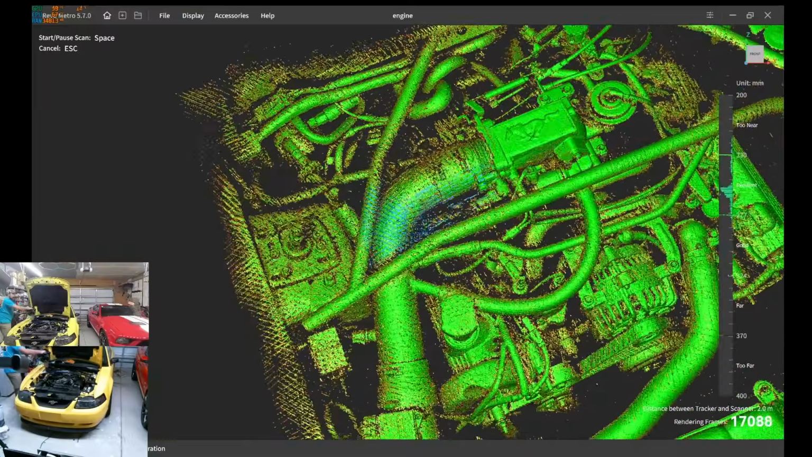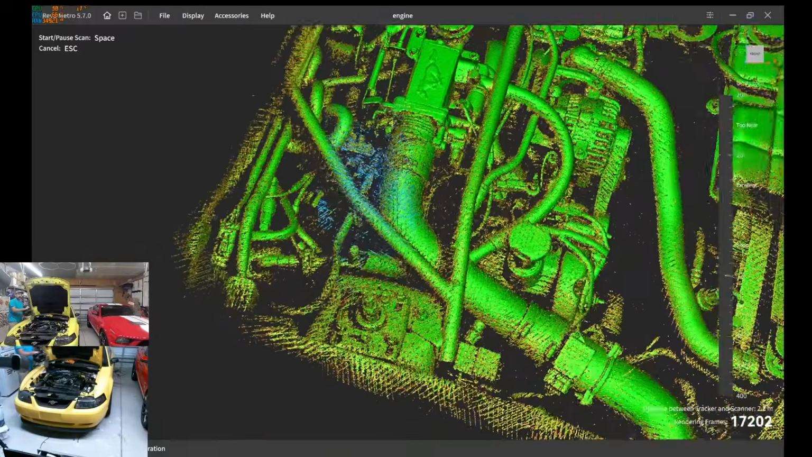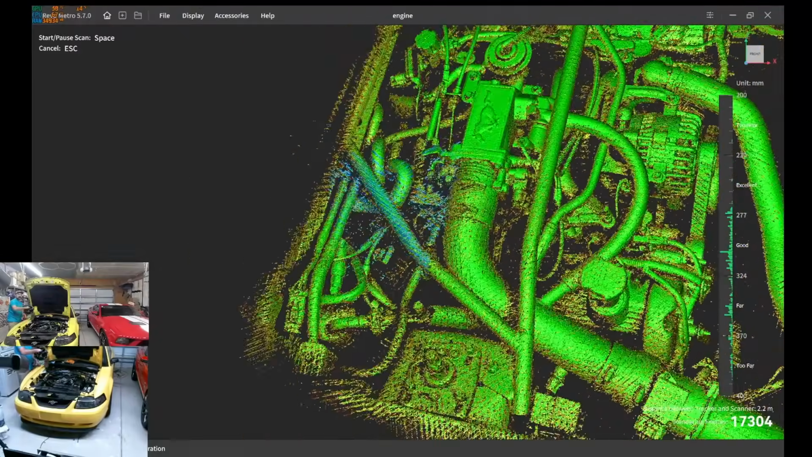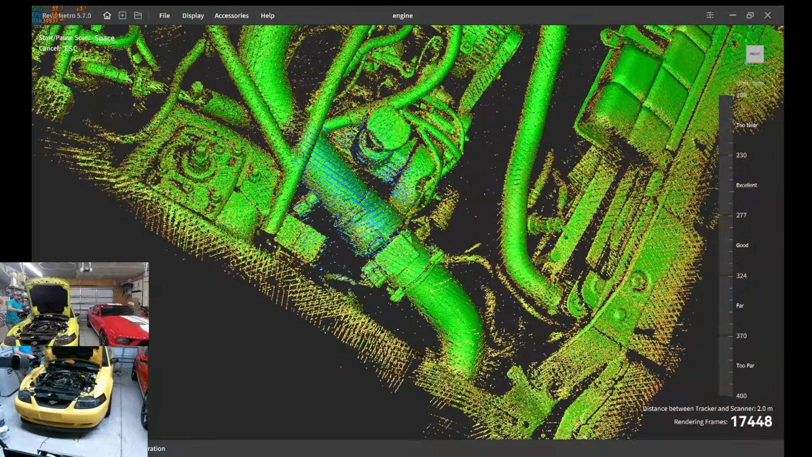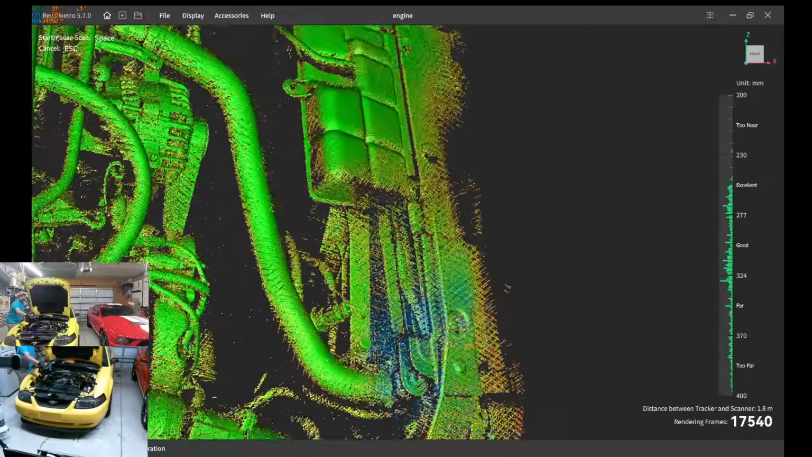I said all I'm doing is painting with a laser. There's no rocket science for what I'm doing. I'm just trying to get this scanned, produce enough frames that we can go ahead and process. But as you see, I'm not taking an extra long time.